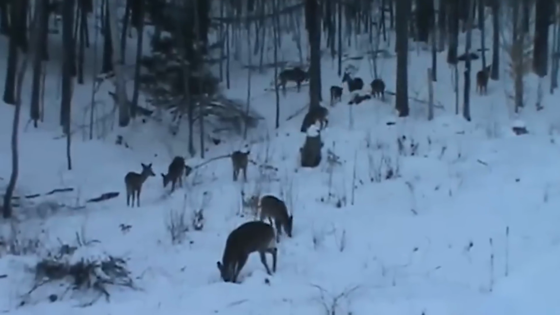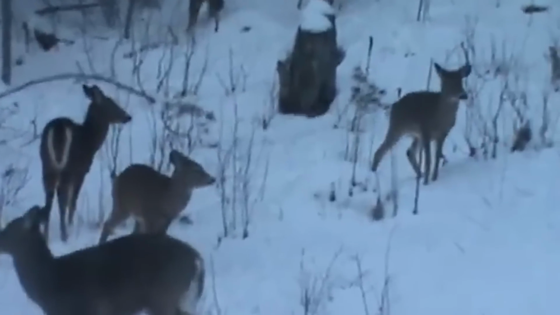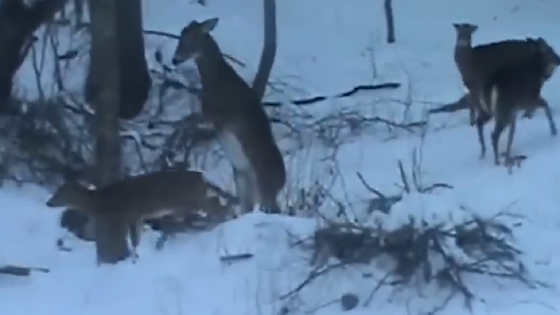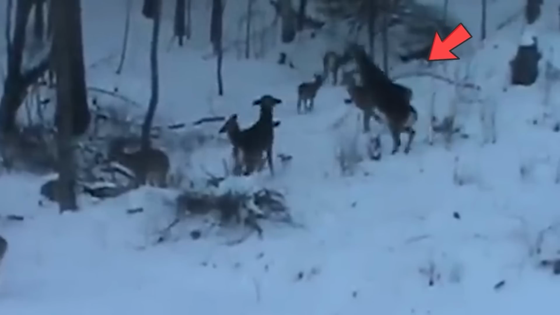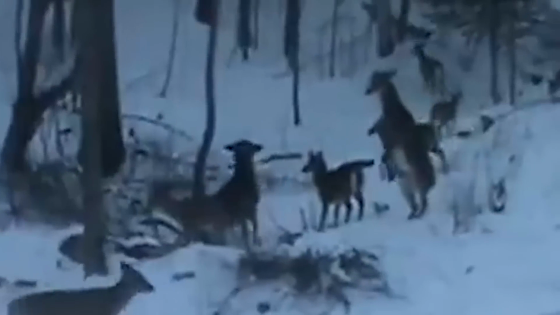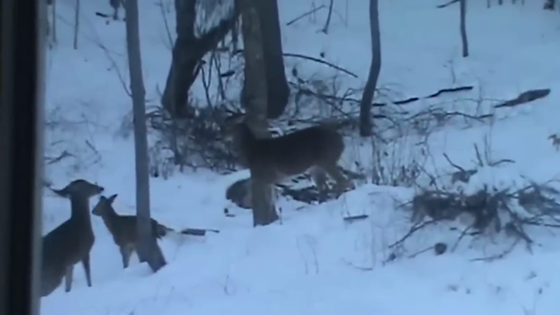A large herd of deer were grazing in the snow, where one of them was behaving extremely oddly. As the camera zoomed in to investigate, it almost looked to be a kangaroo, as it was standing and behaving like one by balancing itself quite efficiently. The deer seemed to be in a defensive mode, trying to dominate the other ones. And look how it's working as the other deer were backing off.